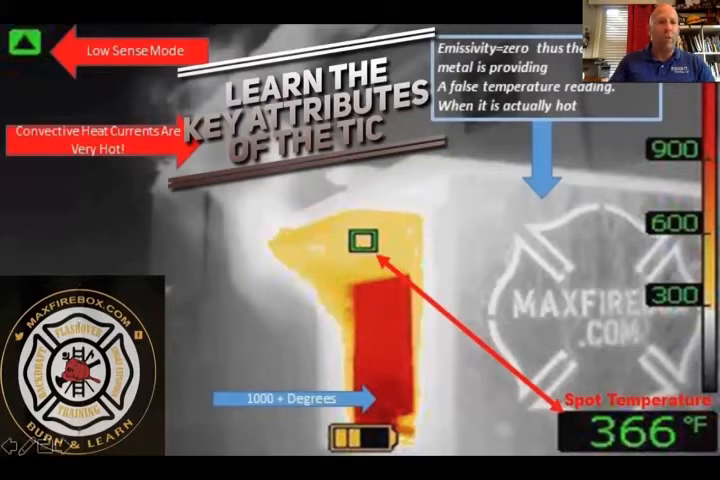And any fire service TIC that is 2008 or newer will have a green triangle in the upper left corner. You'll notice it shows up there. You should pay attention to that, because that means everything in front of you is around 300 degrees at least, because what it did is it changed the aperture of the lens, closed it down to focus in on the heat so it doesn't burn up the detector.